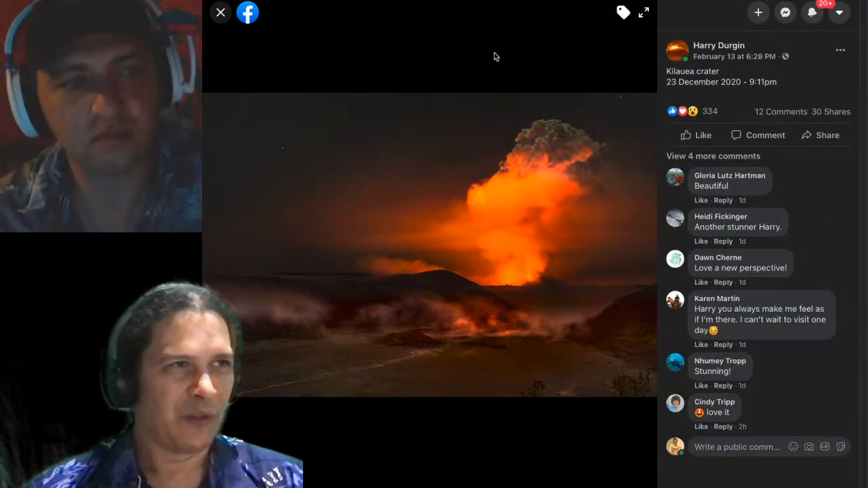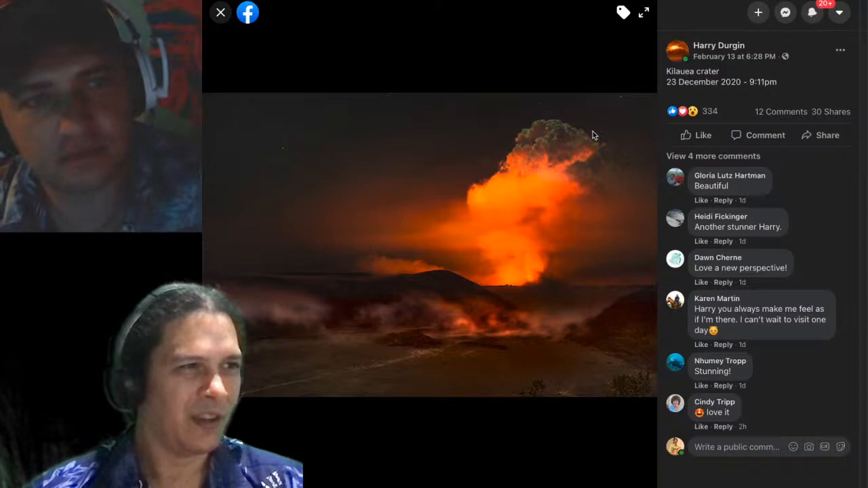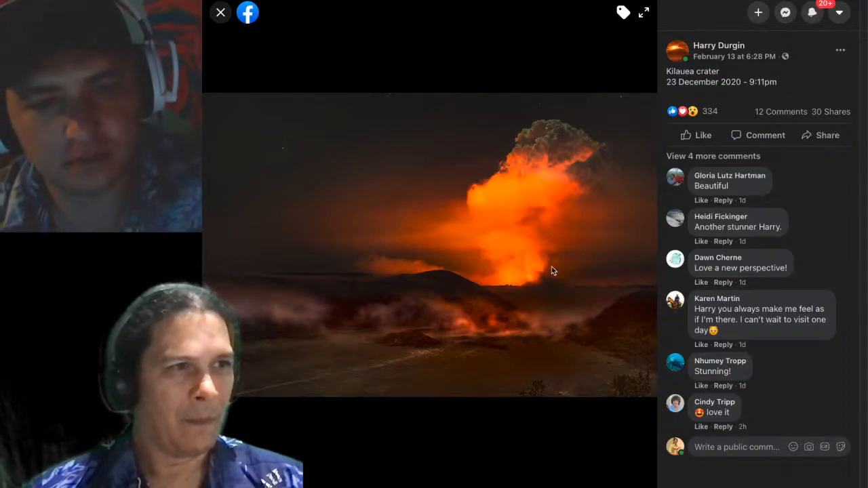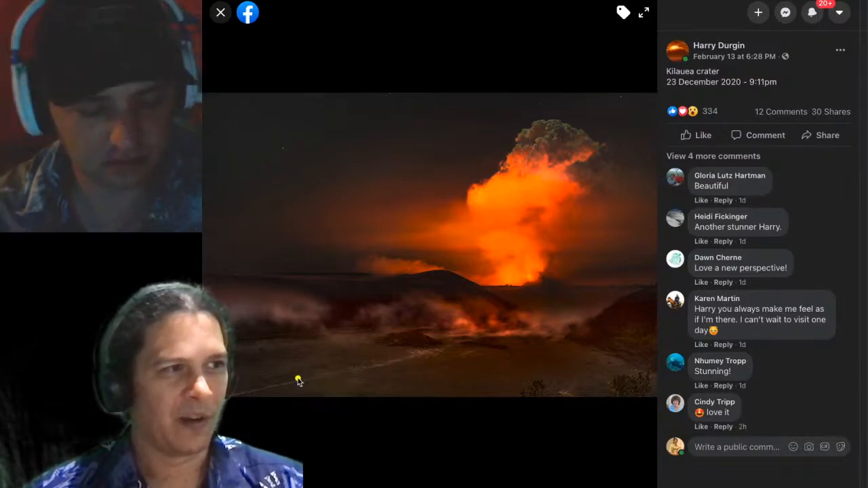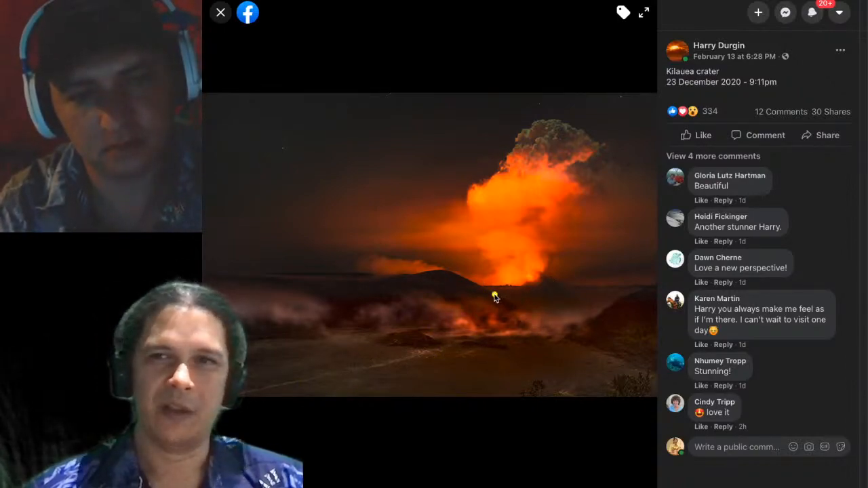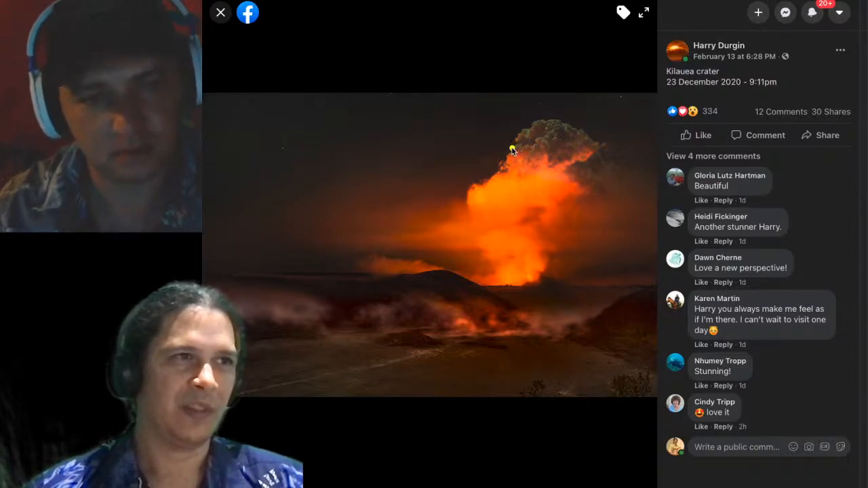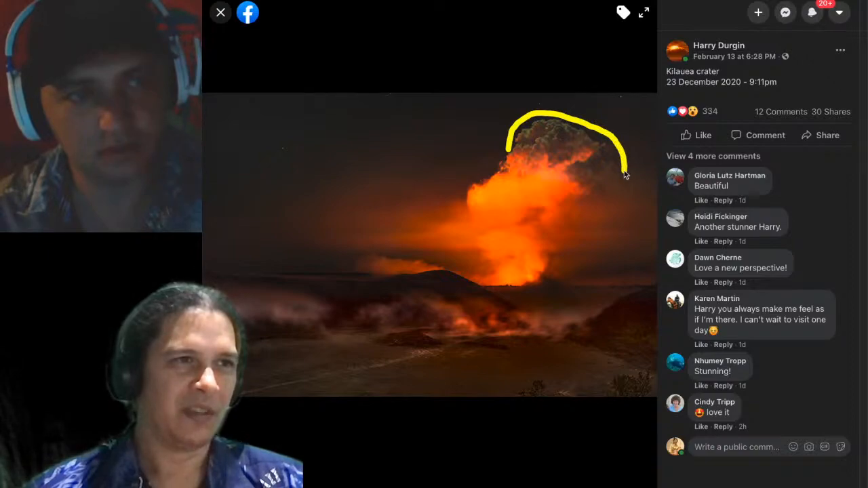A couple of last ones from our old reliable Harry Durgan. A view of Kīlauea crater. This is Kīlauea Iki in the foreground, and you can see the trail going across the bottom, and Puʻupuaʻi. Behind it, within the caldera, Halemaʻumaʻu glowing. You can see the top of this steam cloud right here, right?